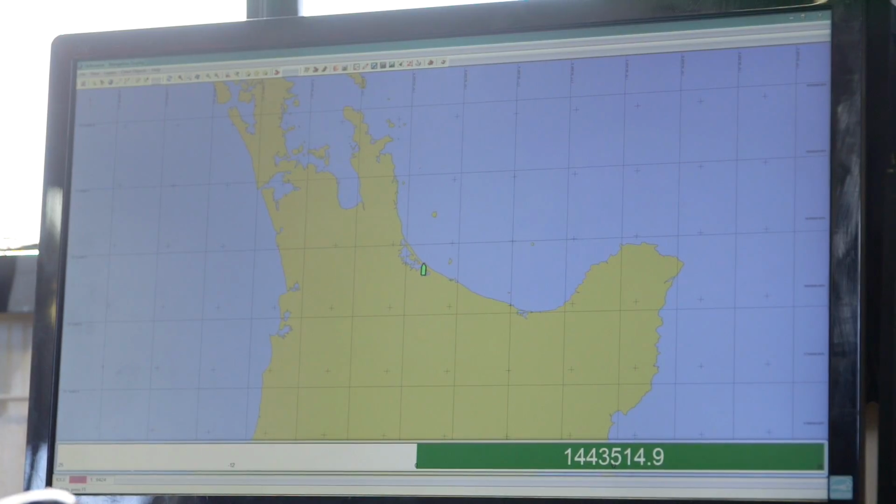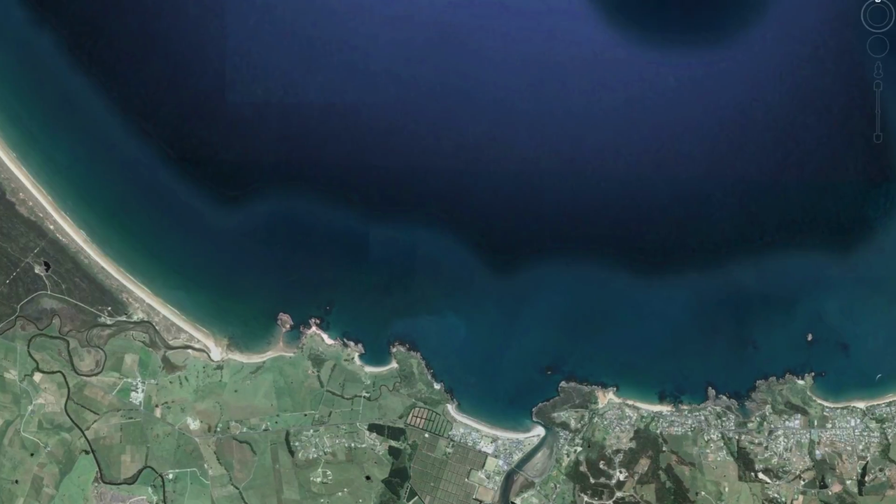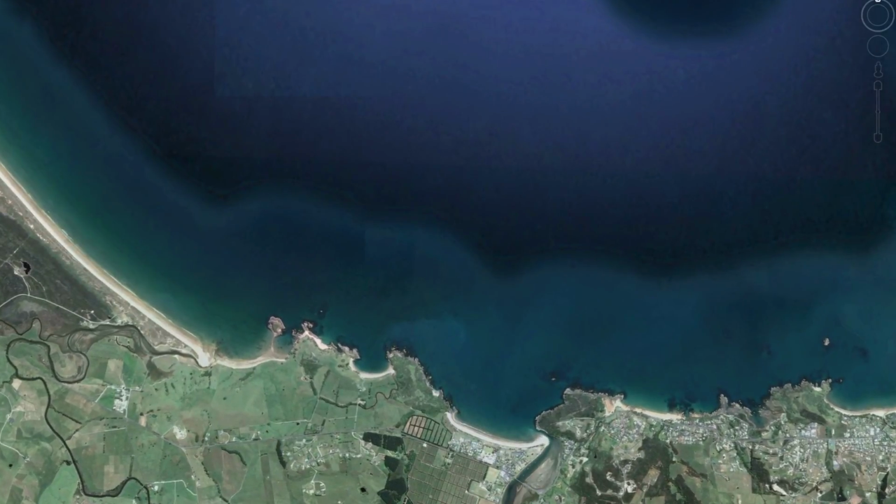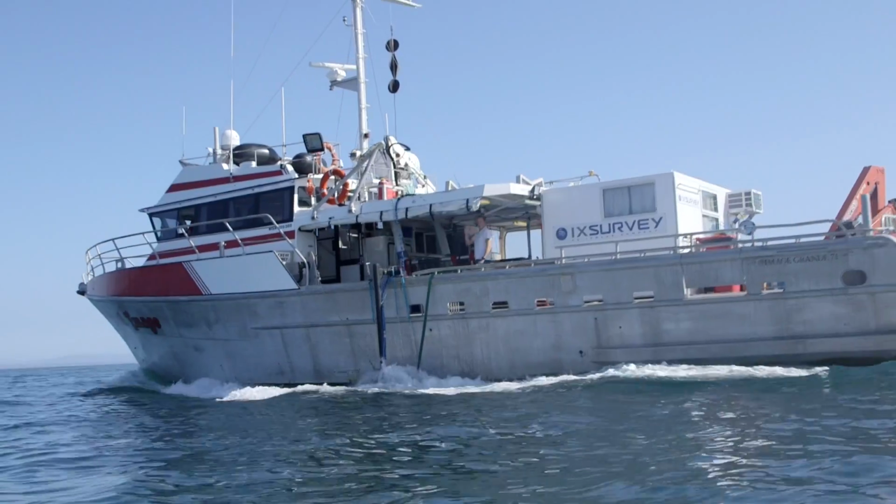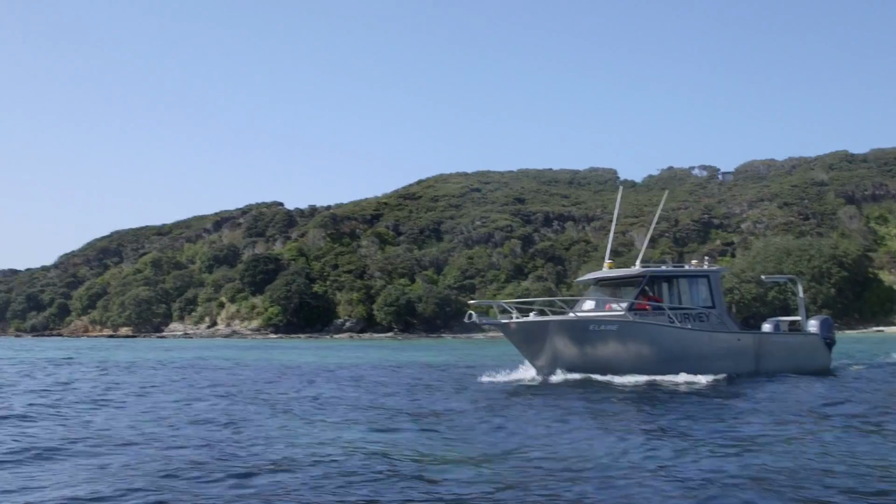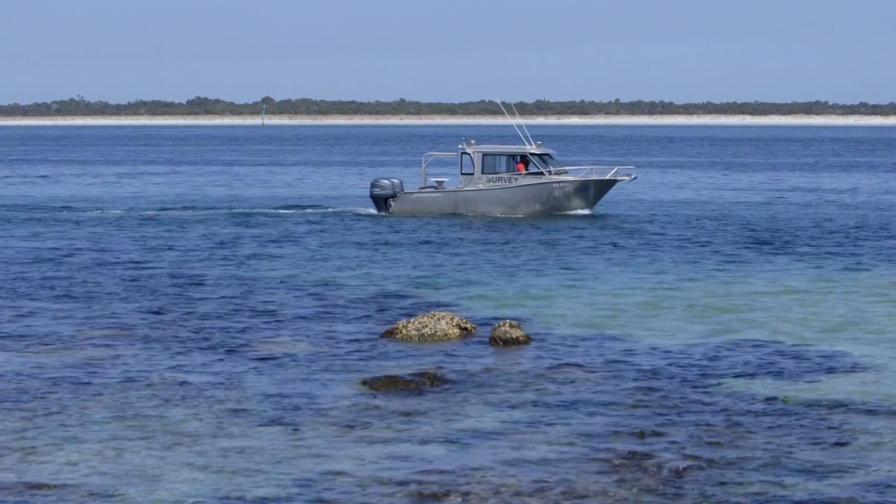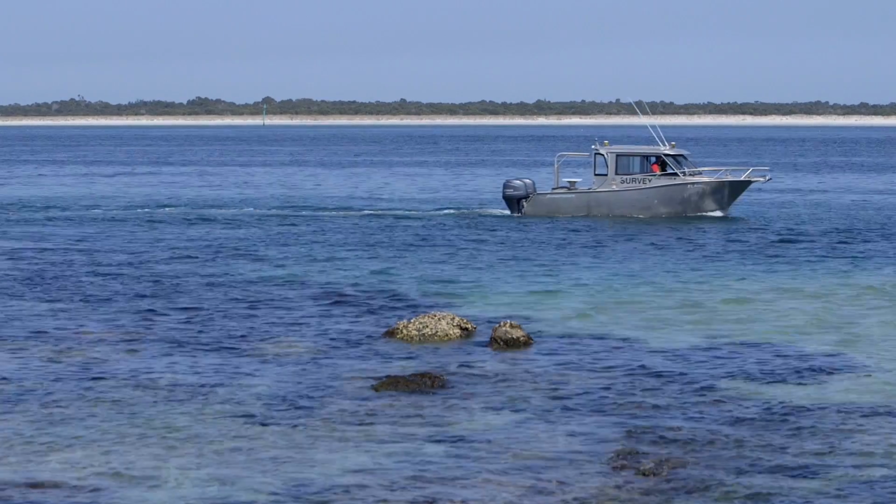The project area had a combination of some outer areas in the middle of the bays and a lot of coastal areas, so we came up with a two-vessel solution. The larger vessel undertook most of the offshore operations, working into approximately the 10-metre contour line. We then had a smaller shore-based vessel which we would launch at local boat ramps each morning, and we would then work inshore from the areas that the larger vessel had surveyed and up to the drying line.